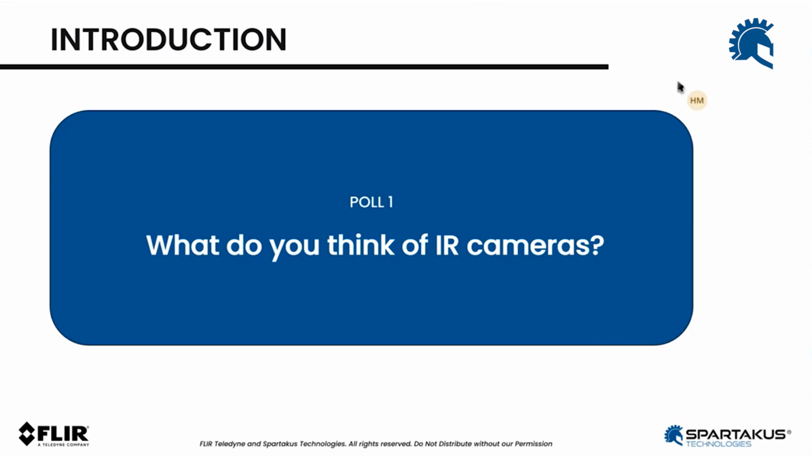All right, so for now, we're looking at 33%, or okay, a good 2/3 say it's the best tool in the world. A few people don't know what that is. A few people consider that it's another gizmo, and some of you may have seen that in the Predator movie with Arnold Schwarzenegger. That was pretty awesome, wasn't it? So, all right. So that was kind of a fun introduction.